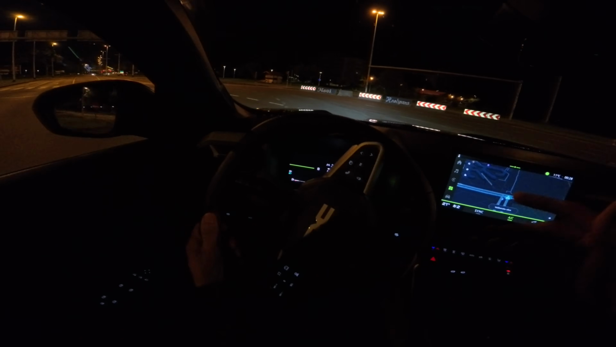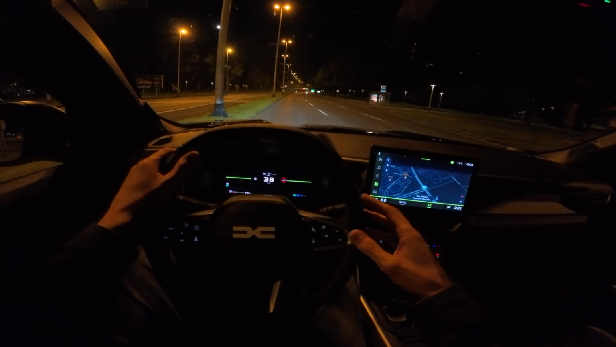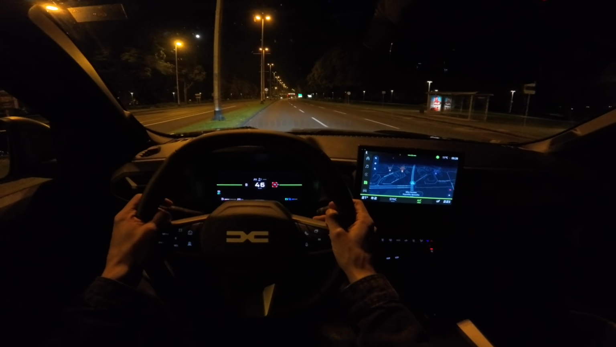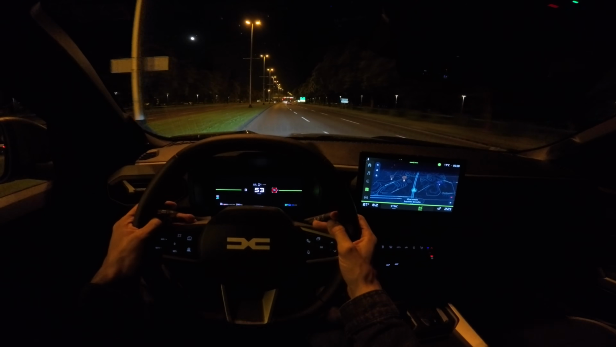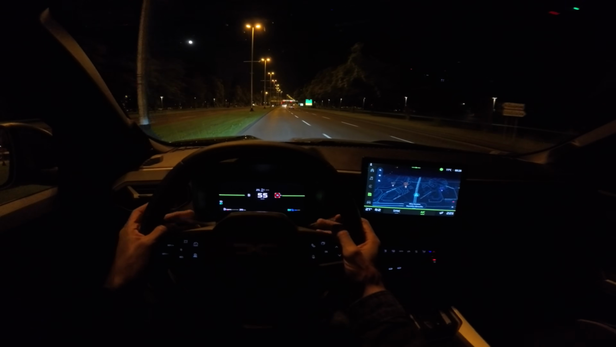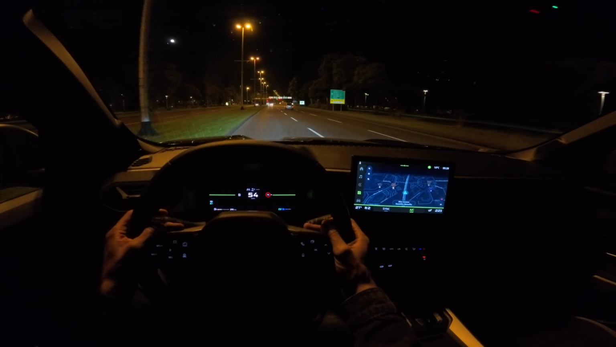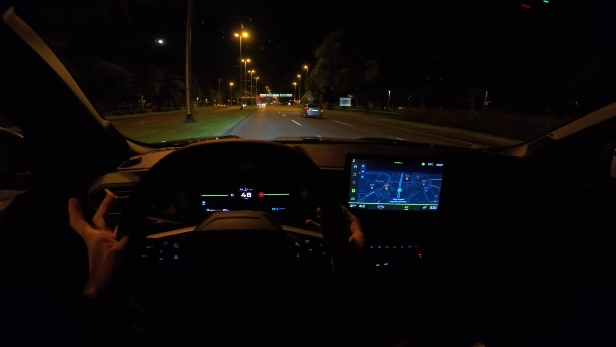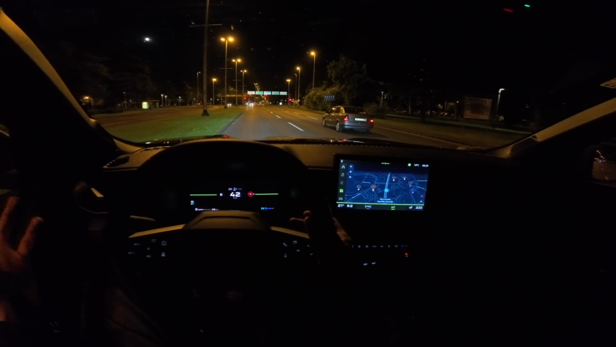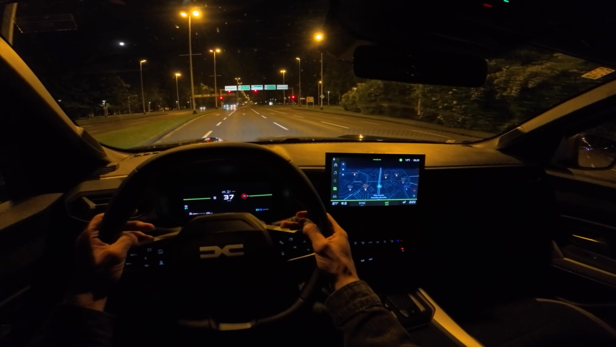Noise inside the cabin at 130, it's a bit noisy. It's also a big and boxy shape, but below that it's pretty solid. They've actually worked on soundproofing the car more, but at 130 with a boxy shape there's not much you can do. It's not as loud as the previous generation of Duster, if you compare it to the Duster, which has been improved as well.